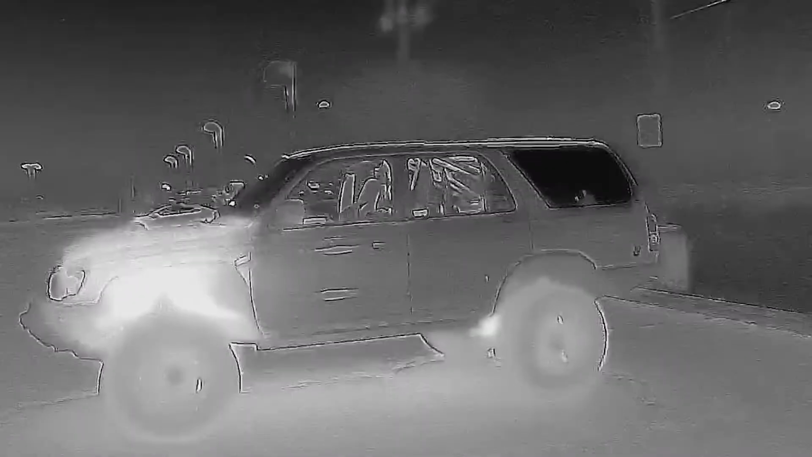Engine bay area is really hot, but the quarter panel windows and the windshield are cold. They're actually more reflective than they are radiative, so you're not going to see much going on there. You can see the transmission cooler is relatively cold compared to the engine cooler behind it. The headlights are also on.